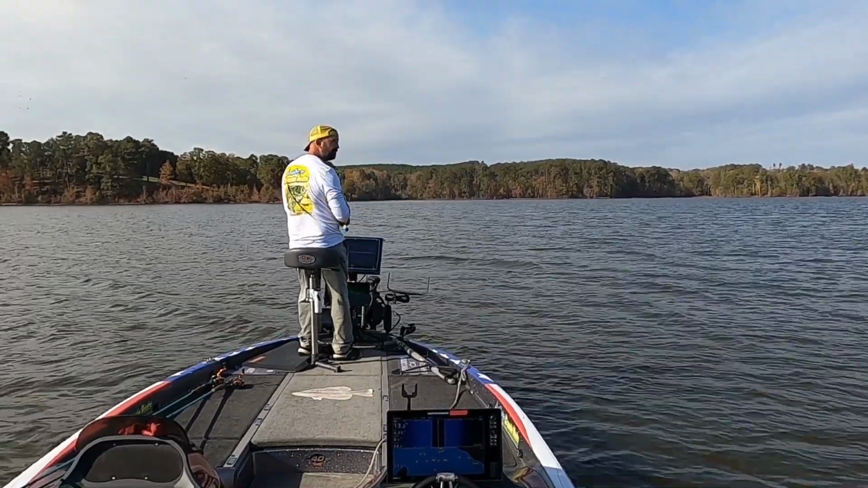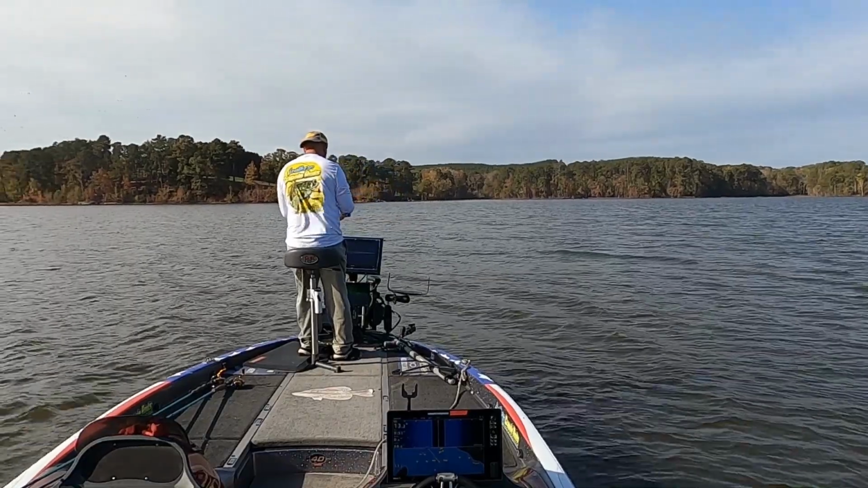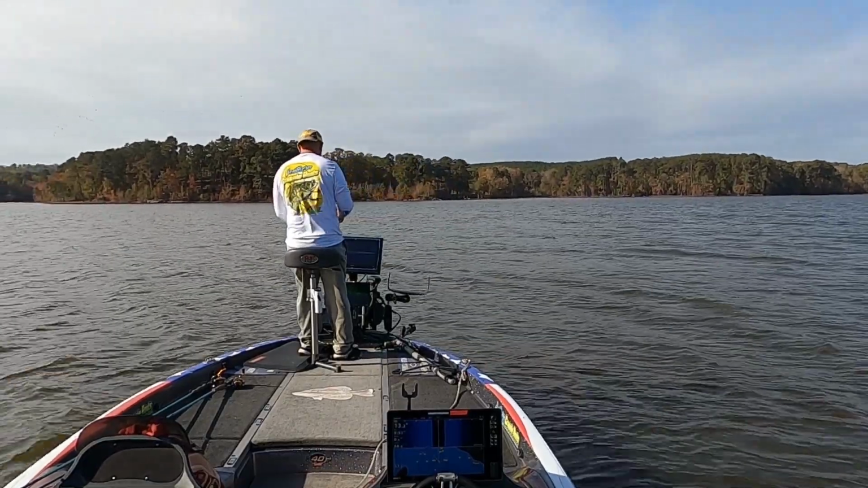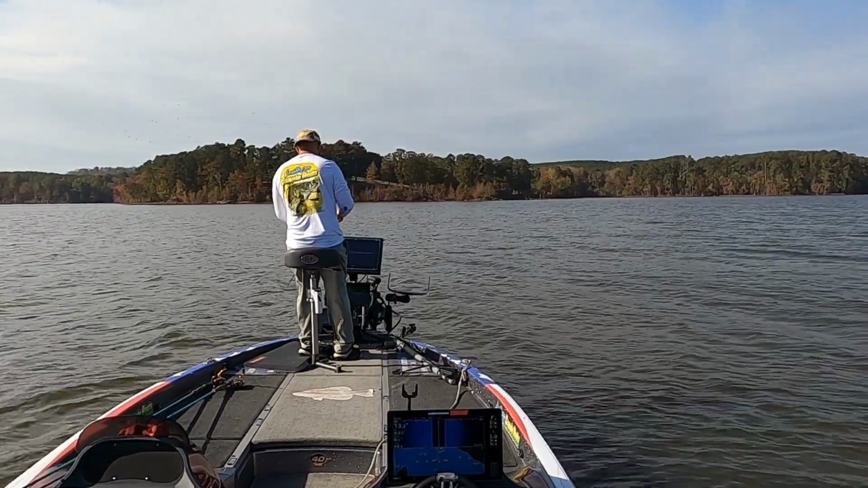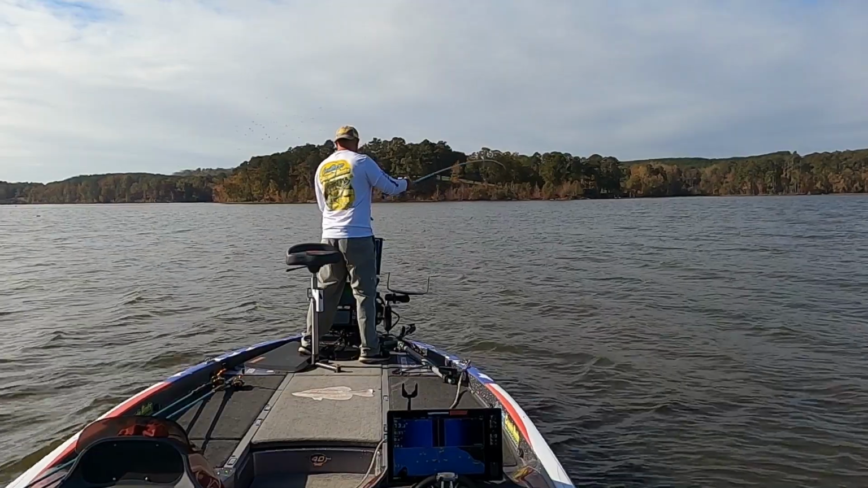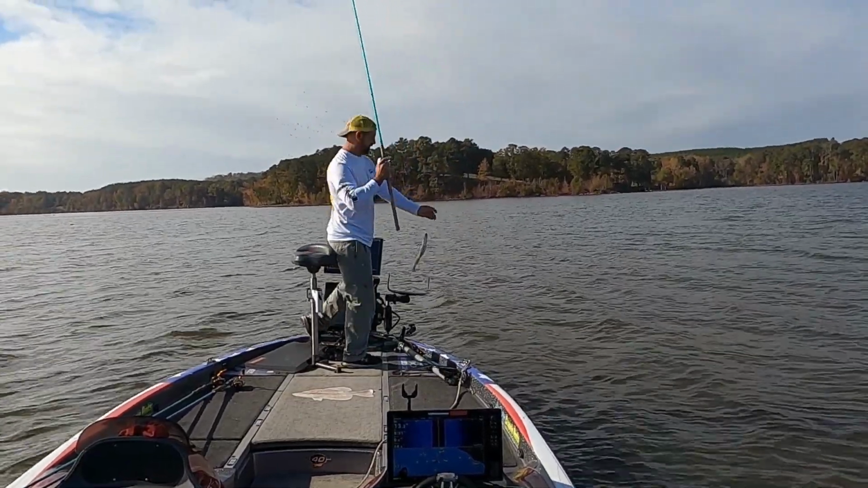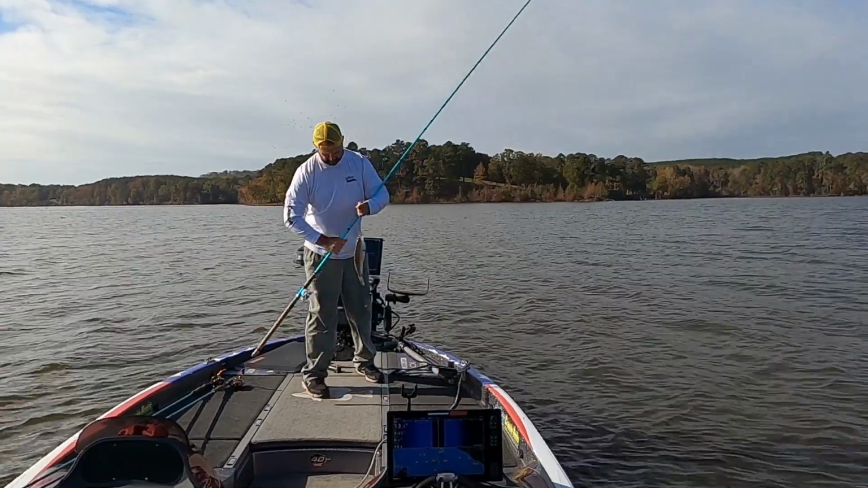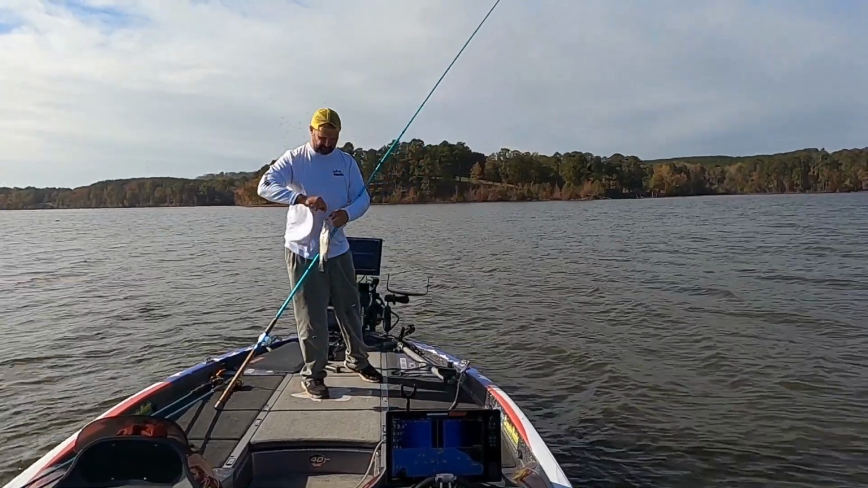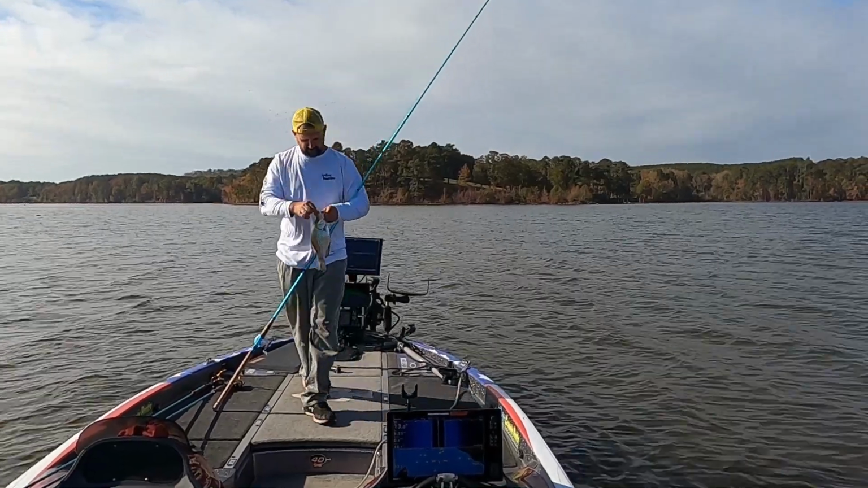Already got us a target here. I was hoping, but it's a good fish to start with, and it just came up there and ate that thing.